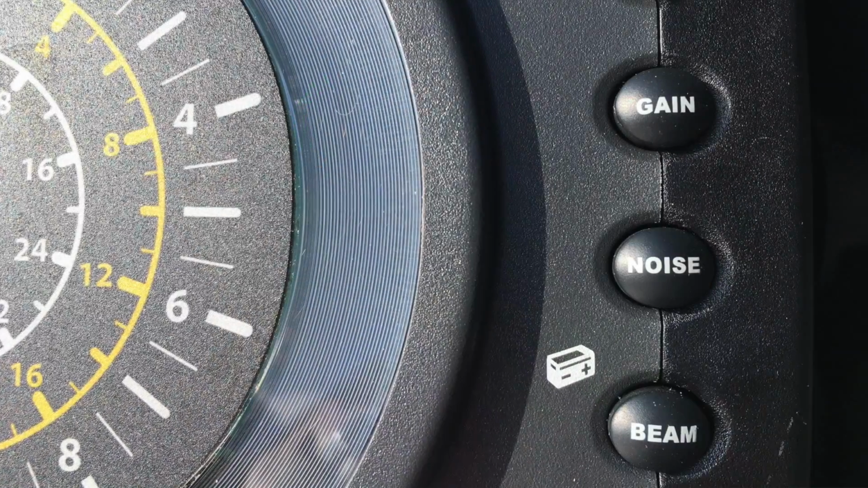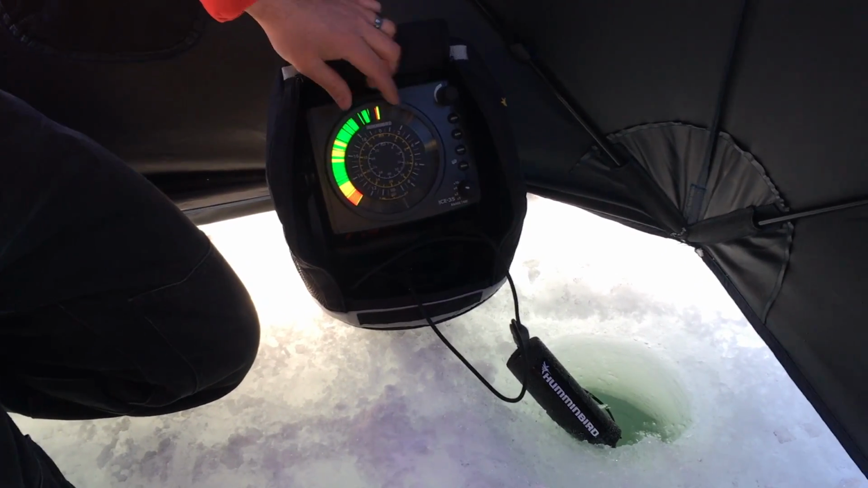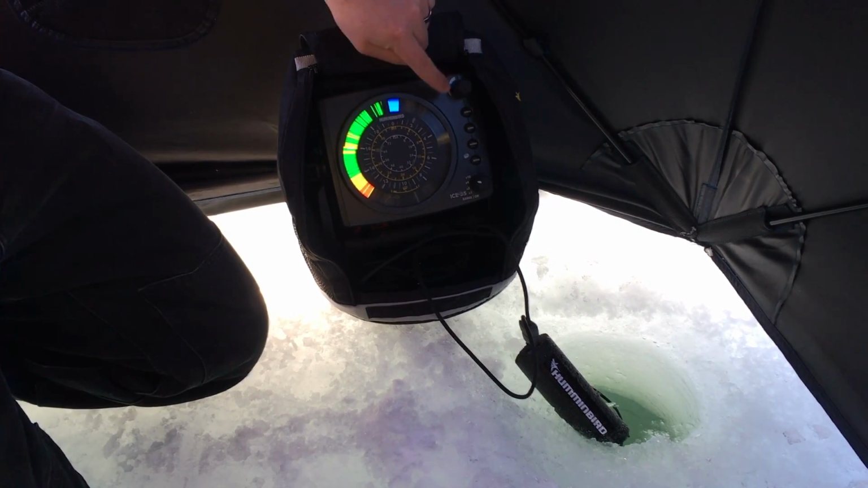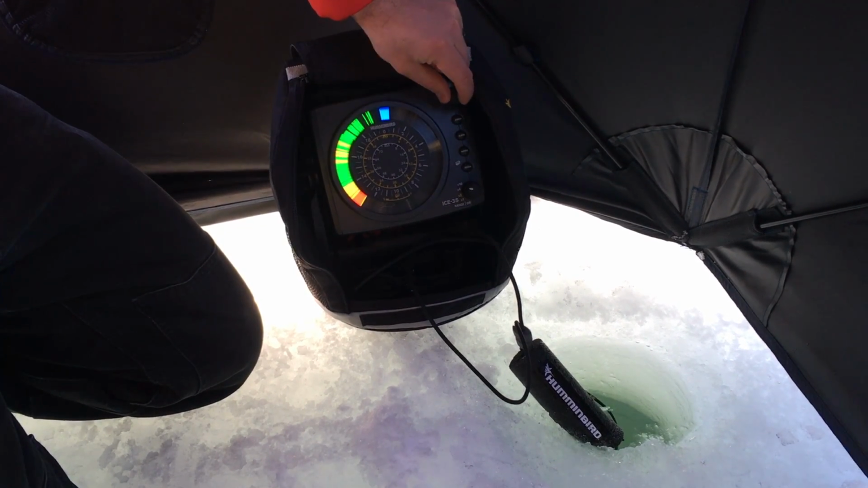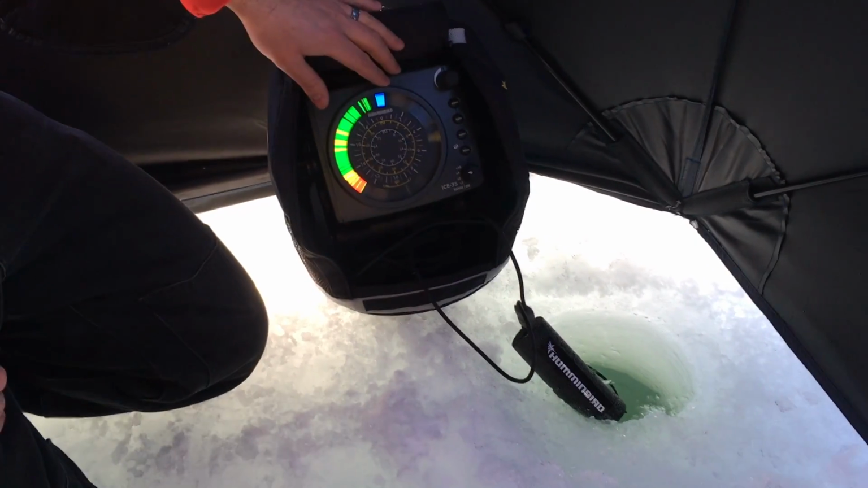Next button down is the gain. We already went through that. Noise. If you're fishing other flashers in close proximity, sometimes you can get interference between the two flashers. So you hit the noise button and then you can rotate this dial and it will change the frequency at which it's emitting its sonar waves. That way you can kind of tune out the interference from other ice flashers.